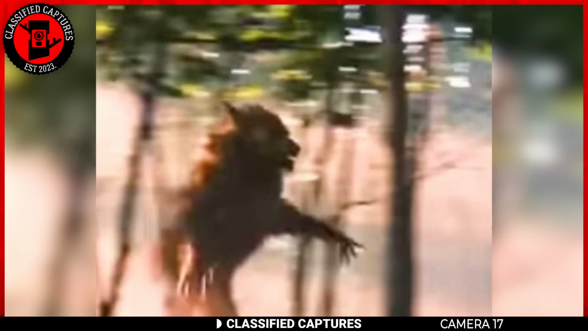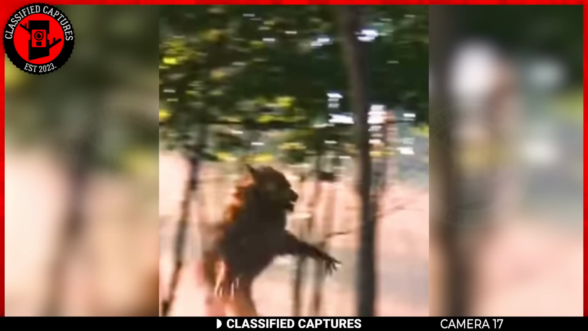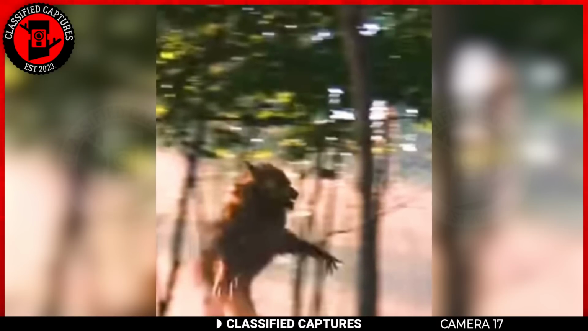Some assert that it resembles a dog, specifically a pit bull, pointing to its bony shoulders and skinny arms as potential canine features. Others, however, veer into the realm of the supernatural, suggesting that this enigmatic being could be a skinwalker, a creature from Native American folklore capable of transforming into various animal forms. And here we are, caught in the middle of this debate.